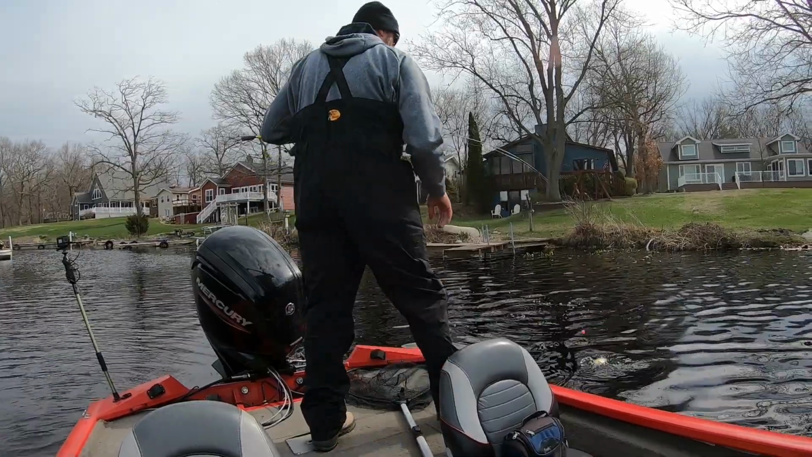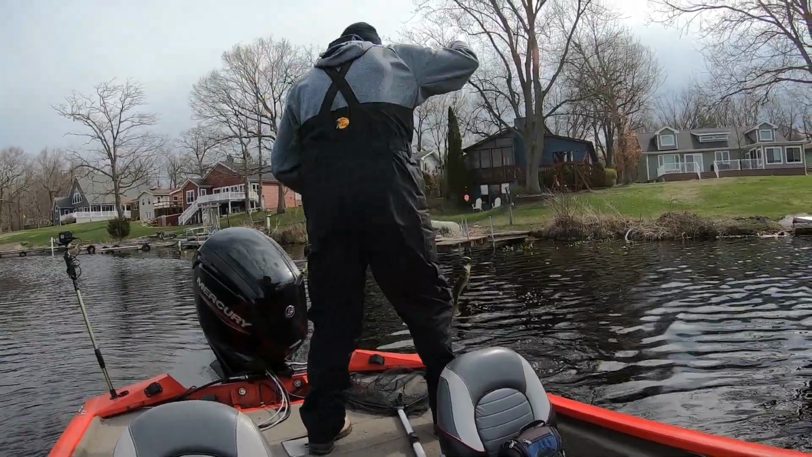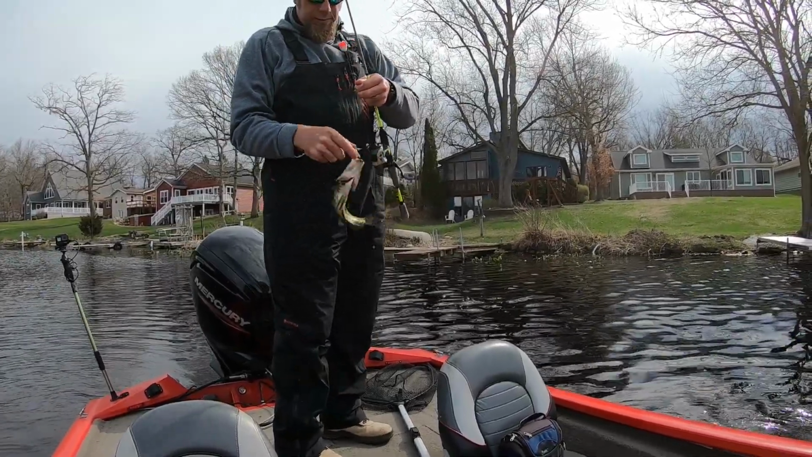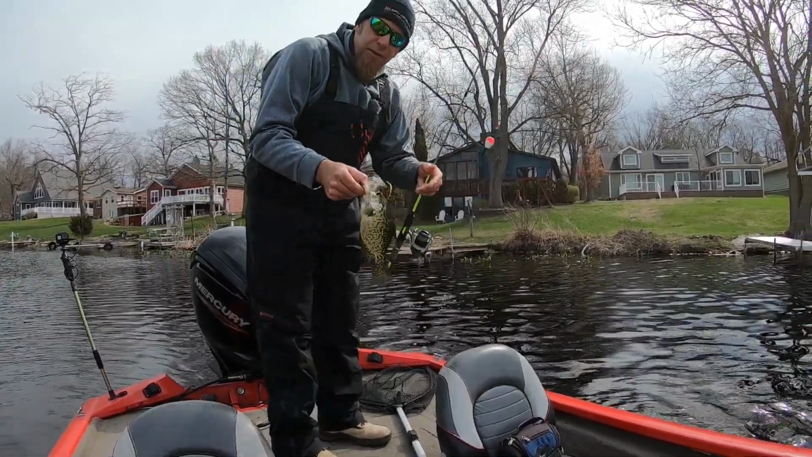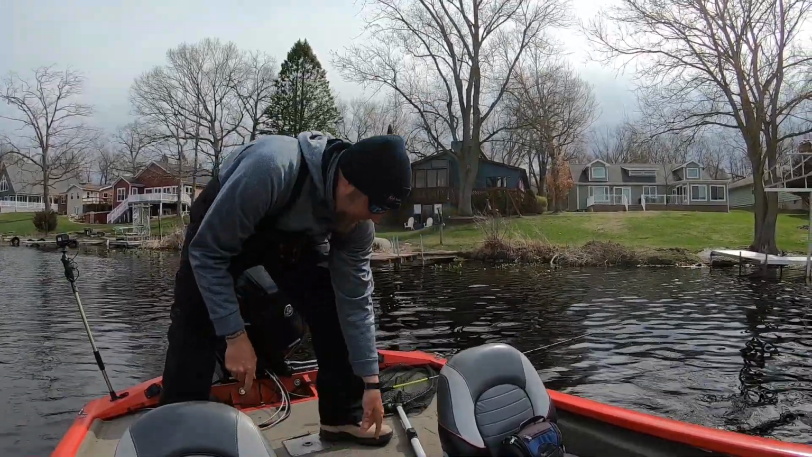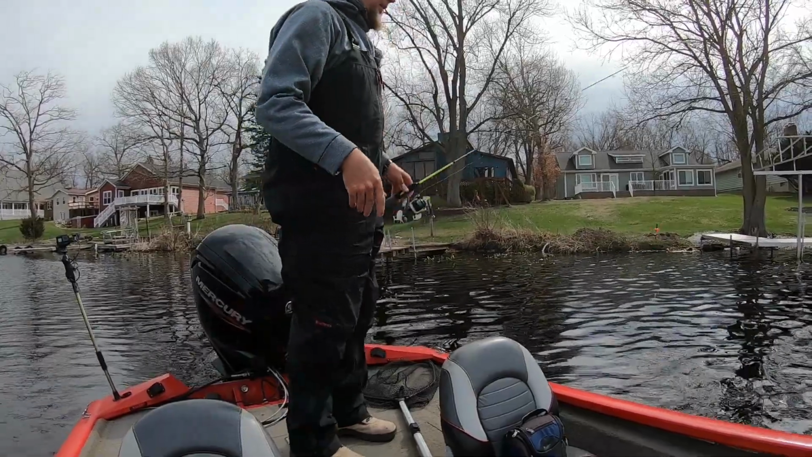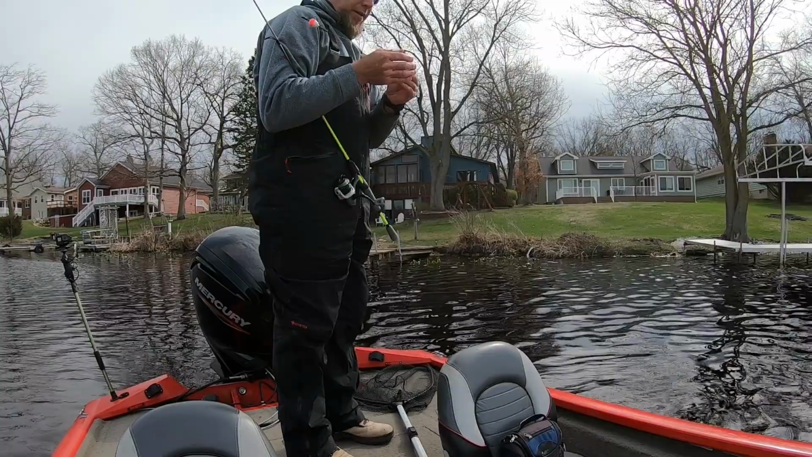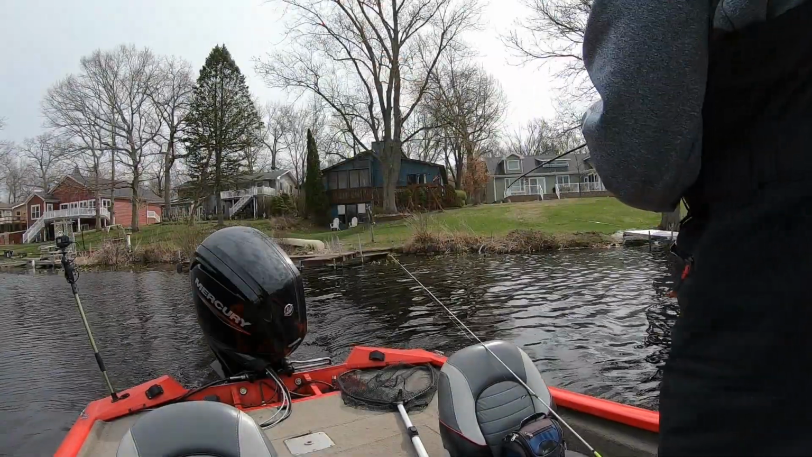Shouldn't boat flip these because you'll lose a lot of them, but that's what I do. I like to live dangerously. Now we got about 10, which is more than I normally keep, but I swear I'm scared to go out there in that wind. Here we go again.